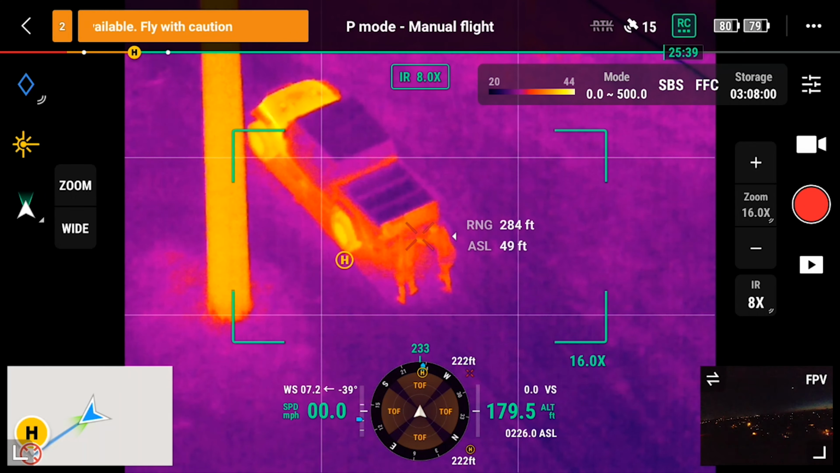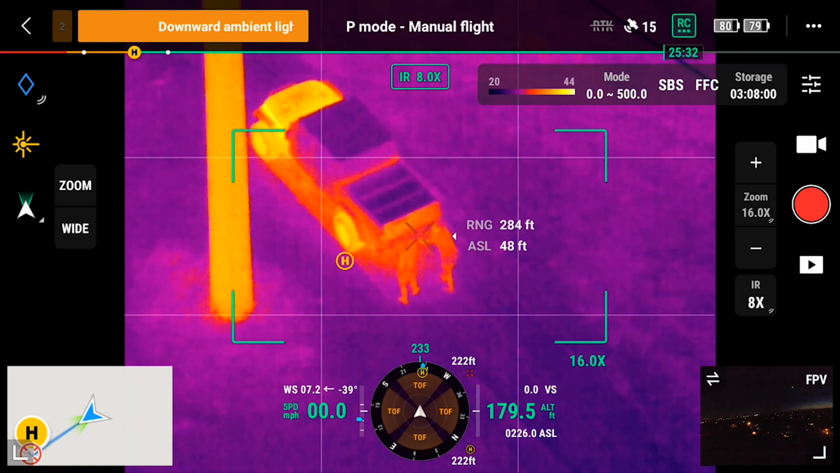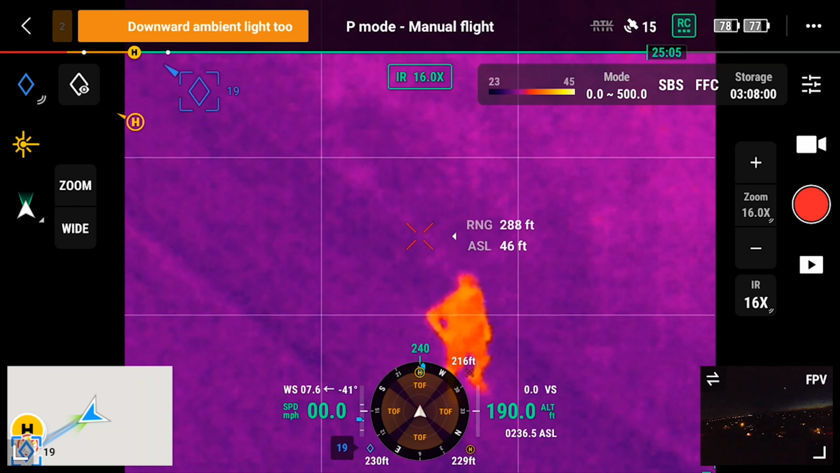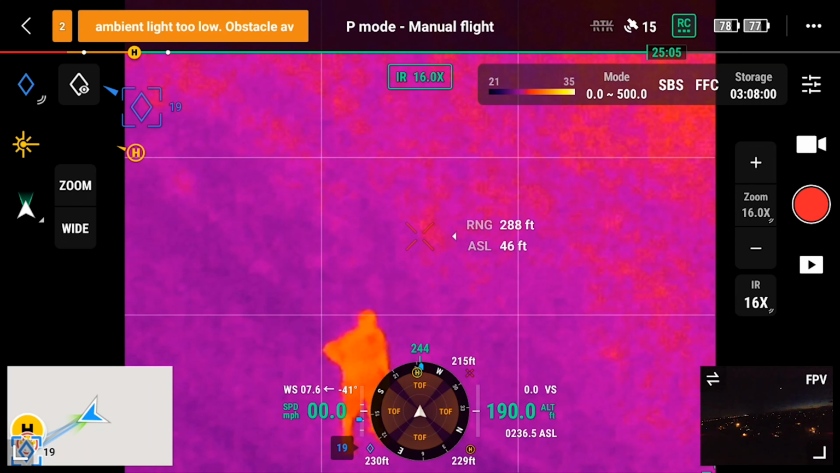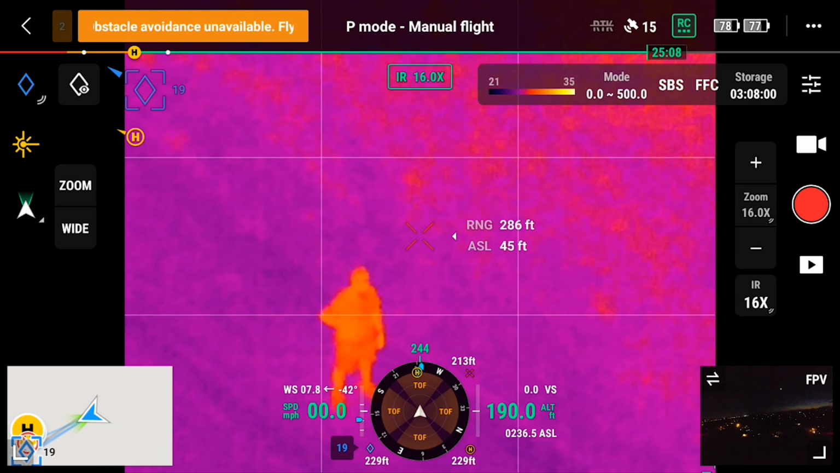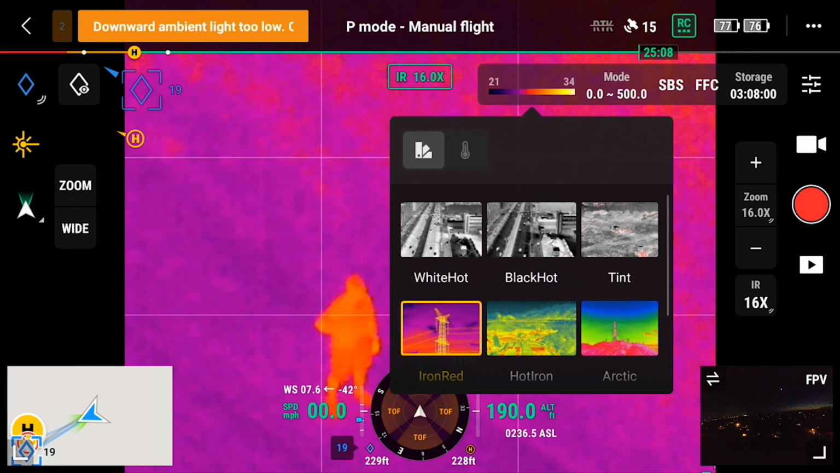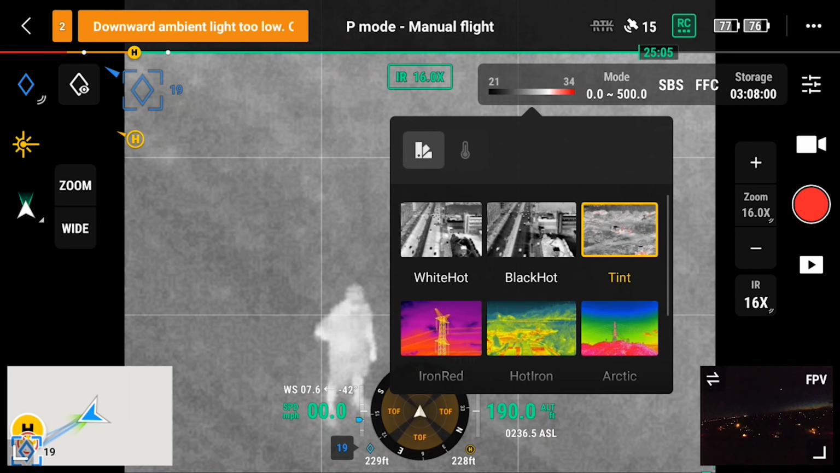I can see at one point I am grabbing a box out of the back end of my Jeep, and I can see that the other subject is walking around clutching the side of his hip, which to me would indicate that he's potentially carrying a weapon. So a lot of great detail on these Tele cameras, and the wide camera, which I like because it allows me to scan a larger area and check for subject matter in the scene.